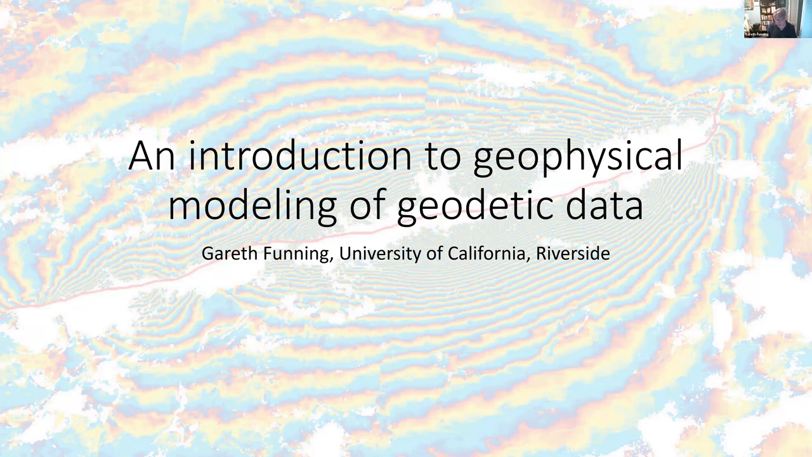Okay, so I'm going to start with a view of really the endpoint, or one of the endpoints of what we hope you'll get out of this course, which is an appreciation of how to use InSAR data to constrain models of some process.